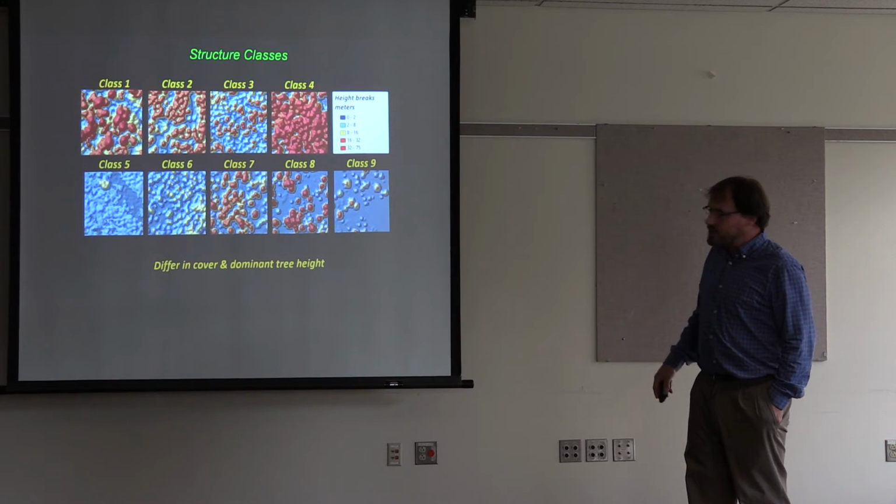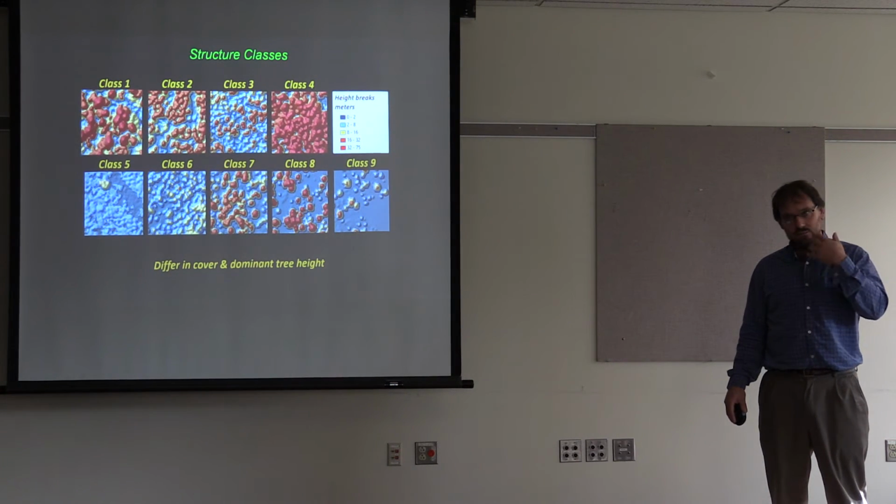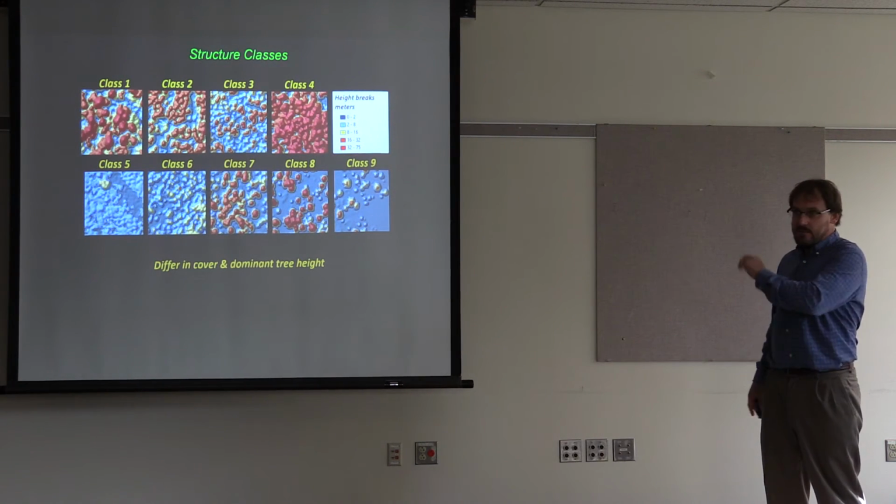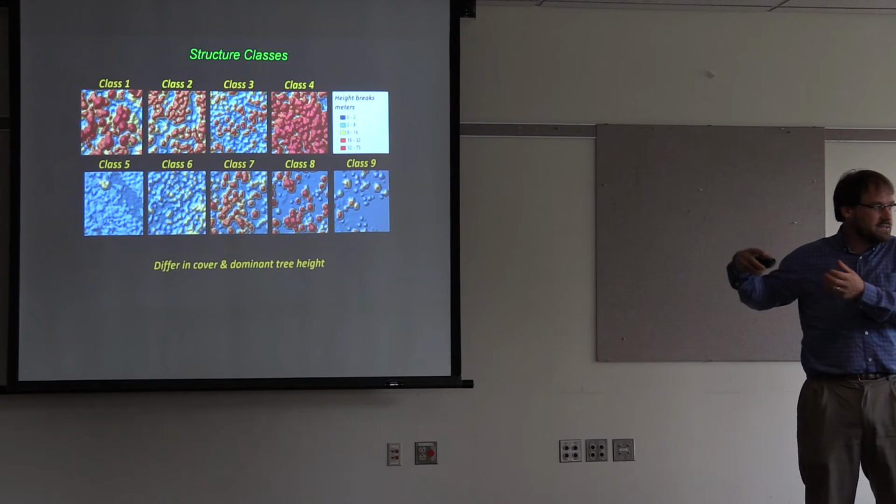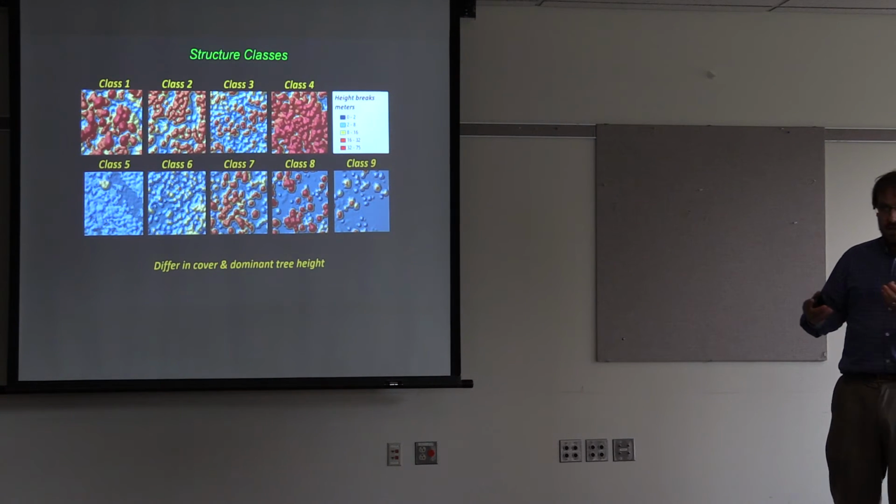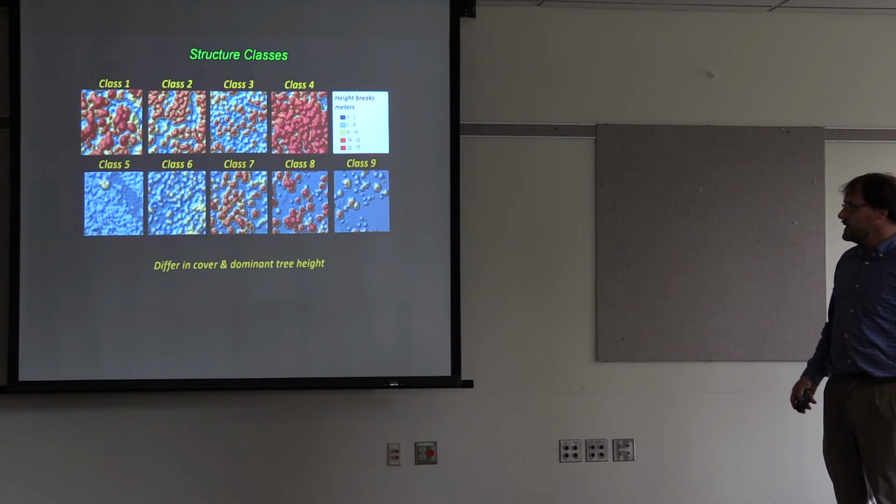Again, Van mentioned these structure classes that are similar to structural stages. I think most management agencies, and I know the DNR with the spotted owl, have a lot of habitat classifications that are basically the same ideas as structure classes. You can develop these, as Van talked about, in an unsupervised way where the data creates the classes, or you can define them. And people have taken their habitat classes and used LiDAR metrics to define those. Again, canopy cover, tree height, usually some sort of measurement of multi-storiedness as well.